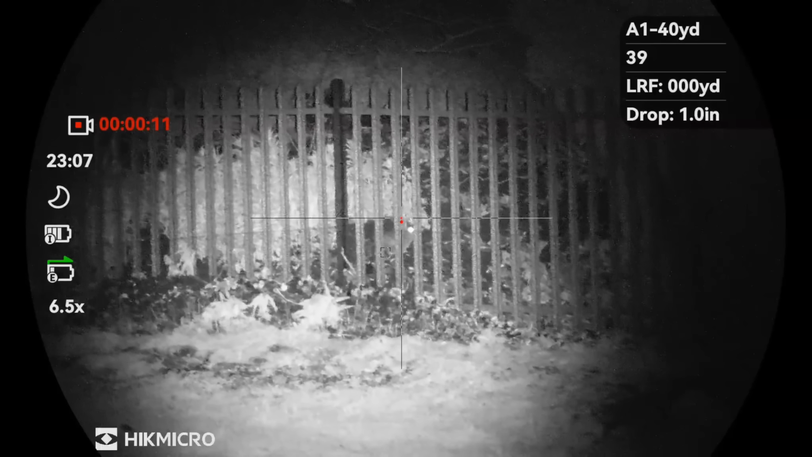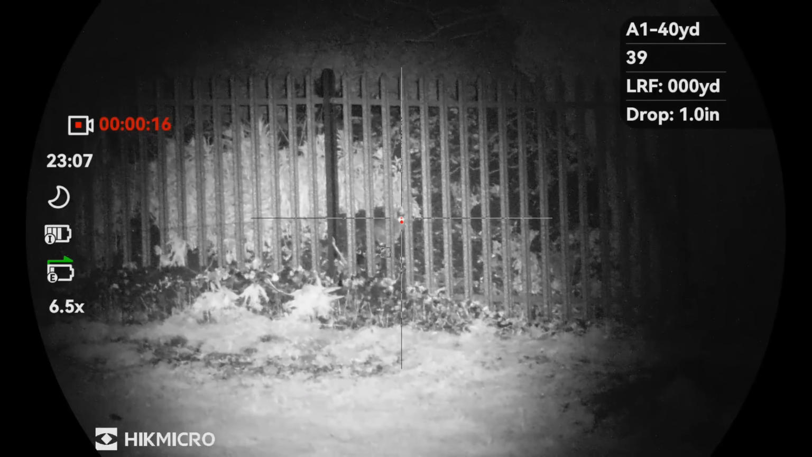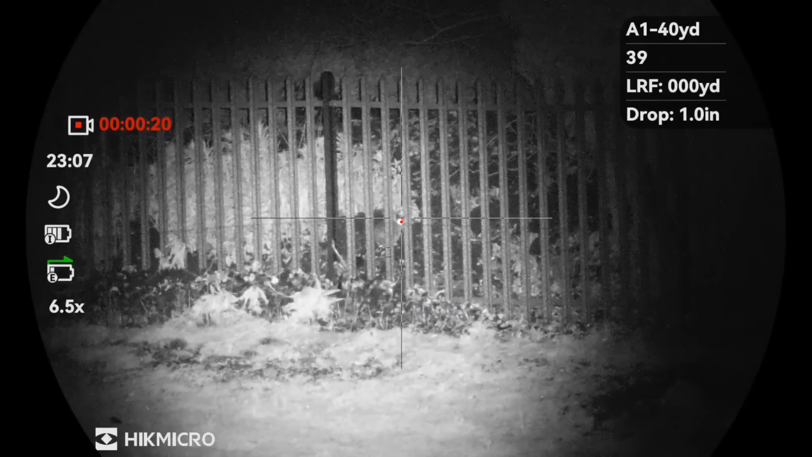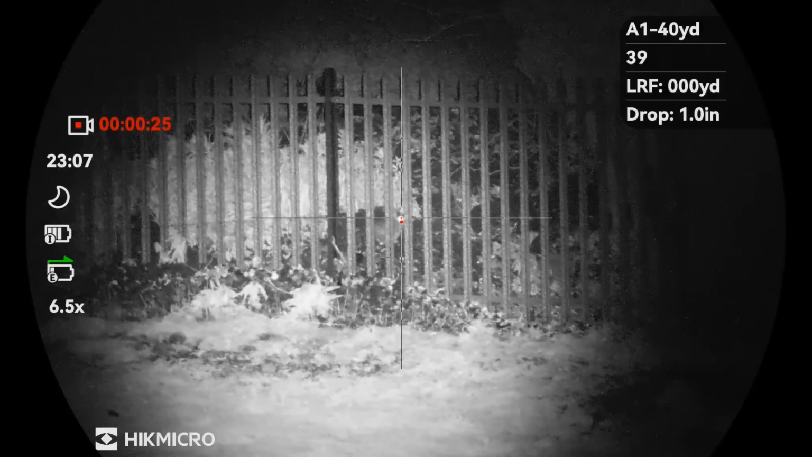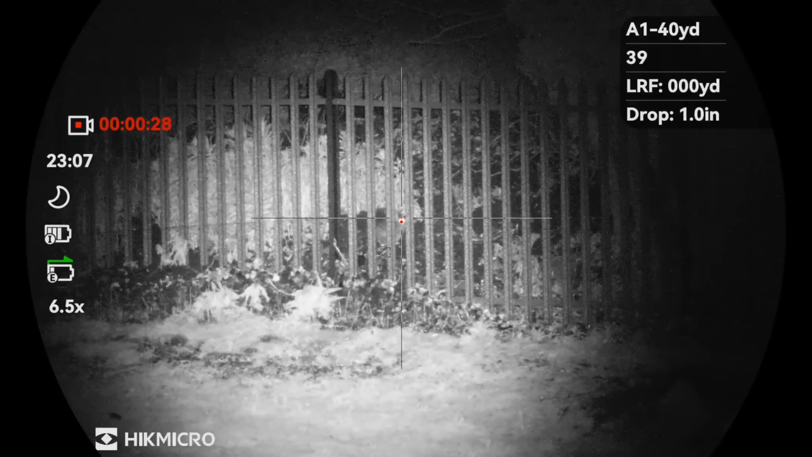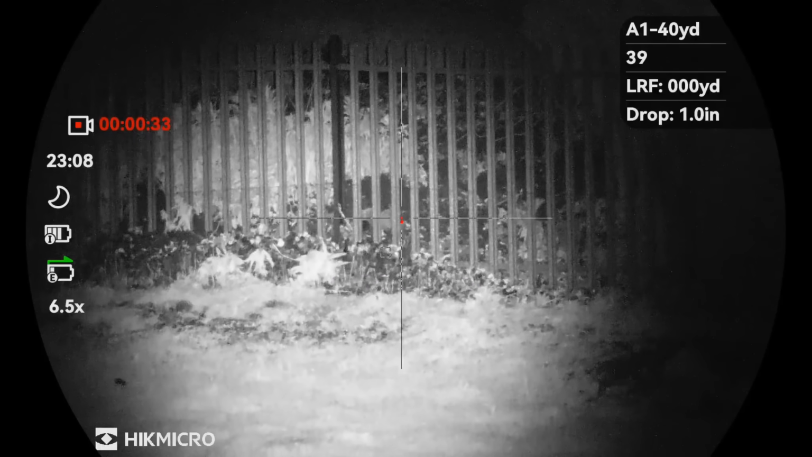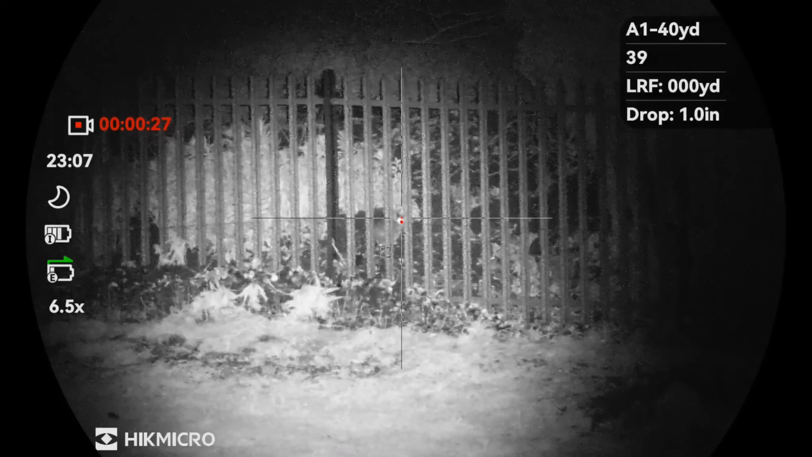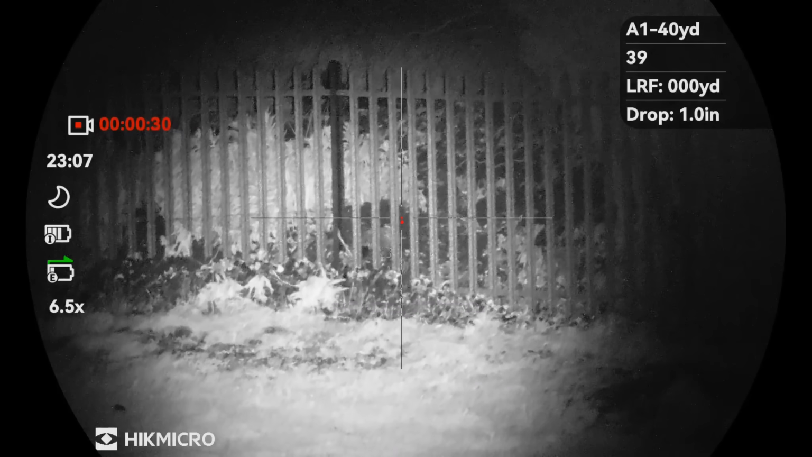There's one here at 61 yards. But I've just got to feed it through the gap in the fence. Luckily its head is just in the right place. Should be able to get this one. That'll do, I think. I'll make a move now. I'll have a little look in a different area. But yeah, that's another one down.